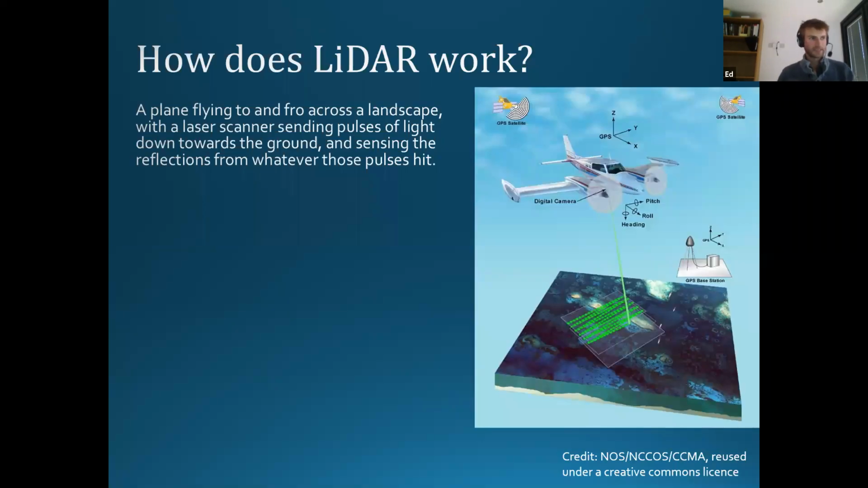So what is LiDAR? How does it work? LiDAR stands for light, distance, and ranging. A slightly strange acronym, but of course it's related to its sibling techniques of radar and sonar that I'm sure you're all far more familiar with. They have been around a bit longer and are used more commonly.